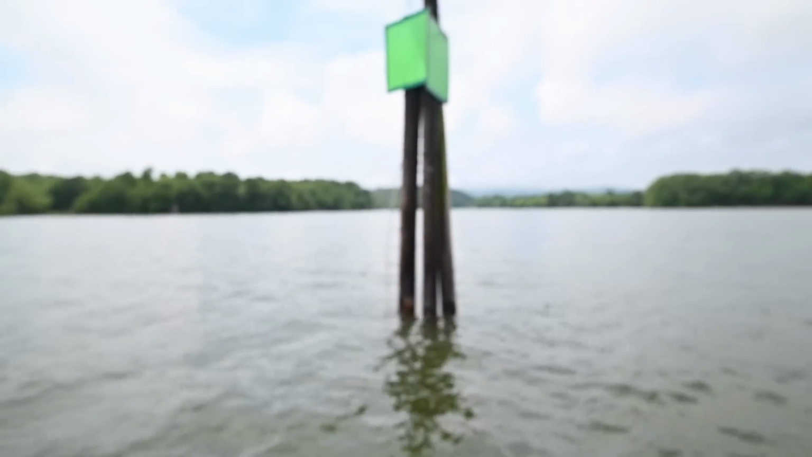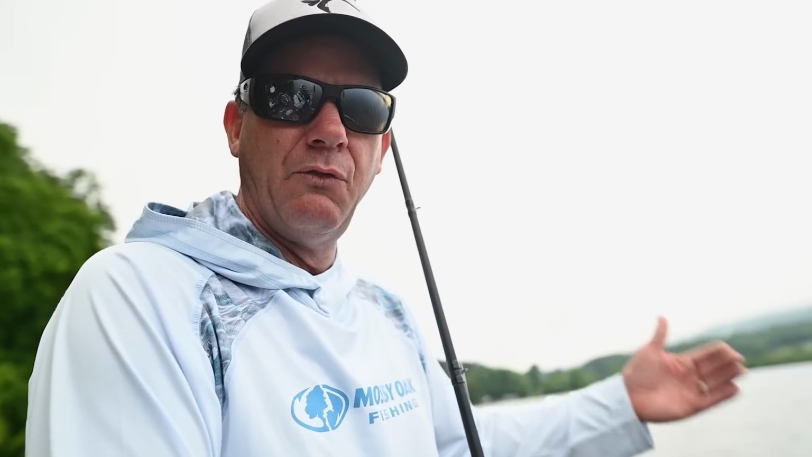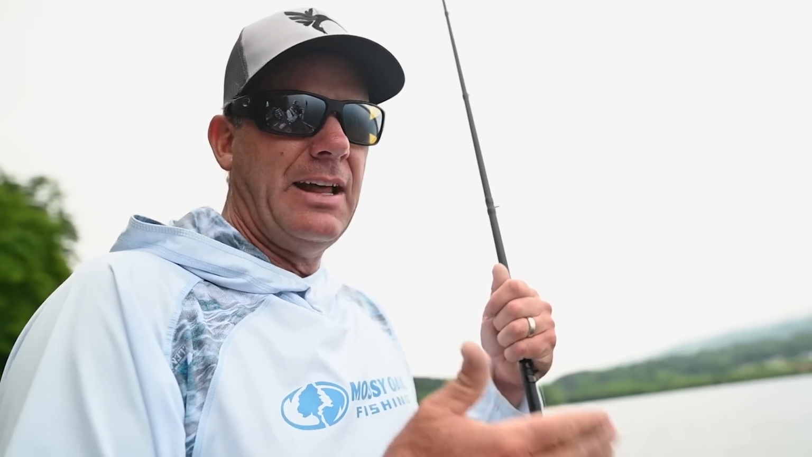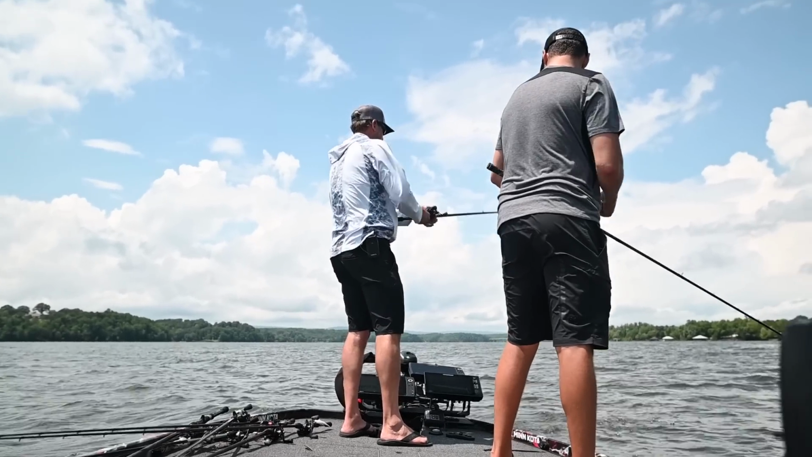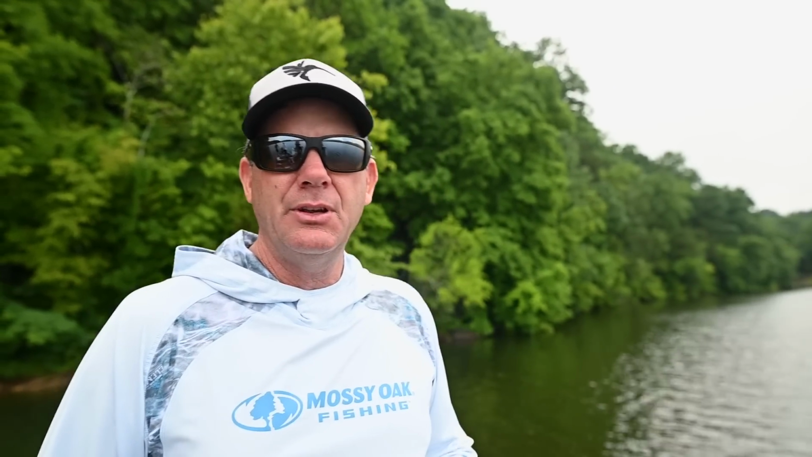That's what's so cool about this, having it independently move from the trolling motor. We've always been forced to have it on the trolling motor, and in the wind and the waves, that's when live is really a struggle to fish with. Not anymore.